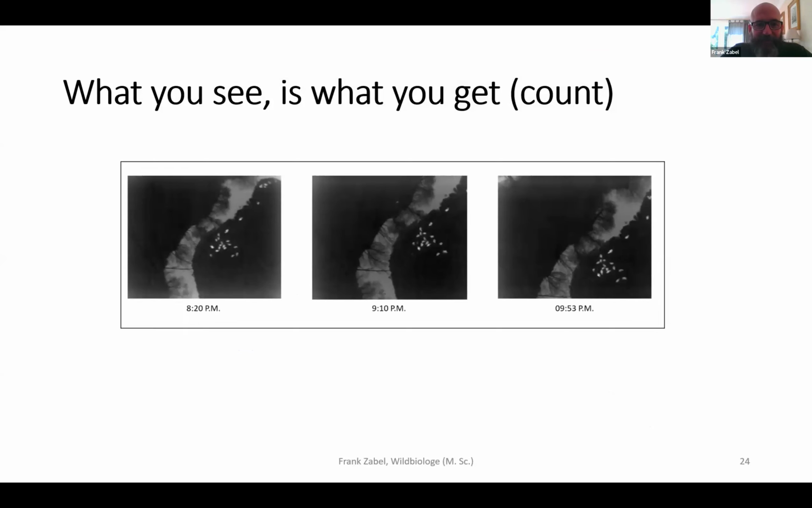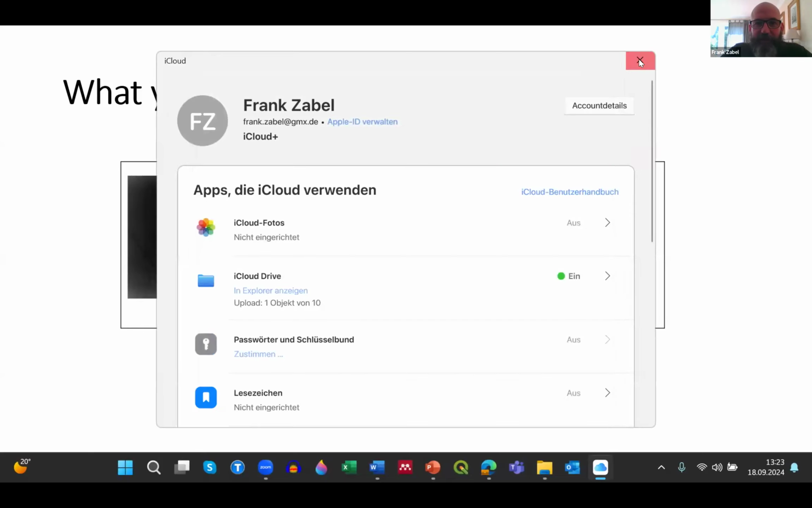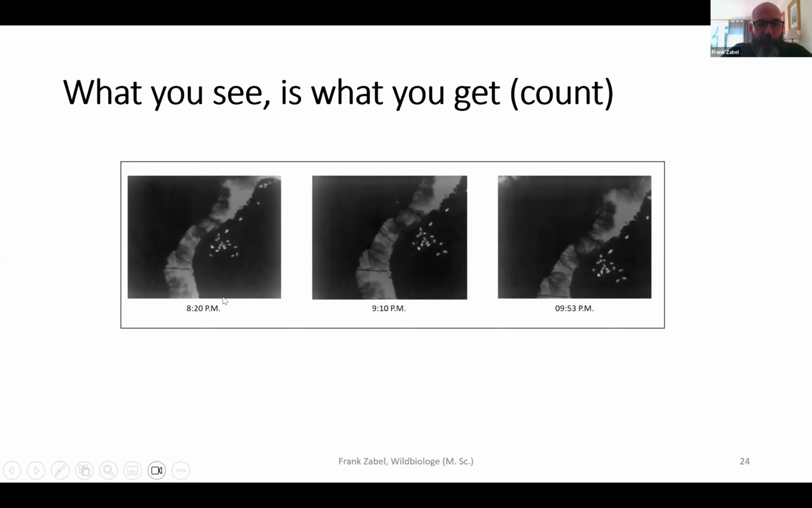And just to see how well it works, and that it doesn't even impact the animals, we have 3 images here. The first was taken at around 8 o'clock, the second at 9 o'clock, and the third at almost 10 o'clock. And you see the same area always from a different height and view angle. But you see that the animals, in this case red deer, don't even take notice of the drone operation, which took place between 100 and 120 meters above them.